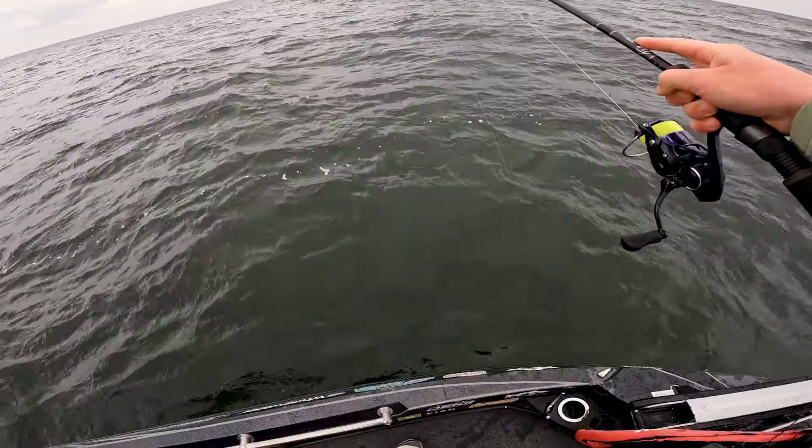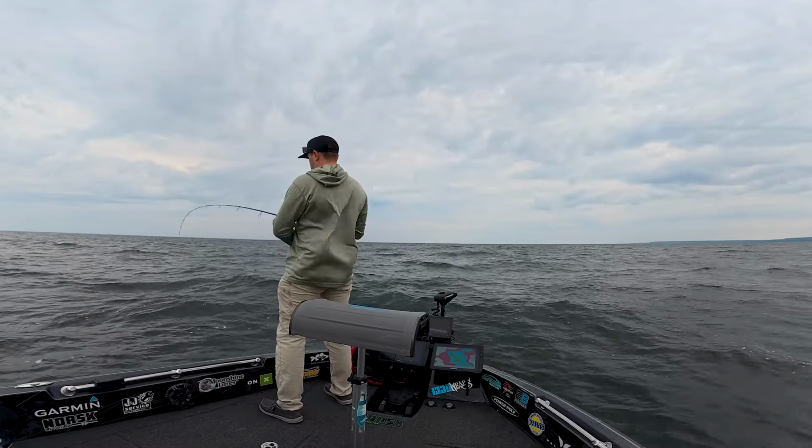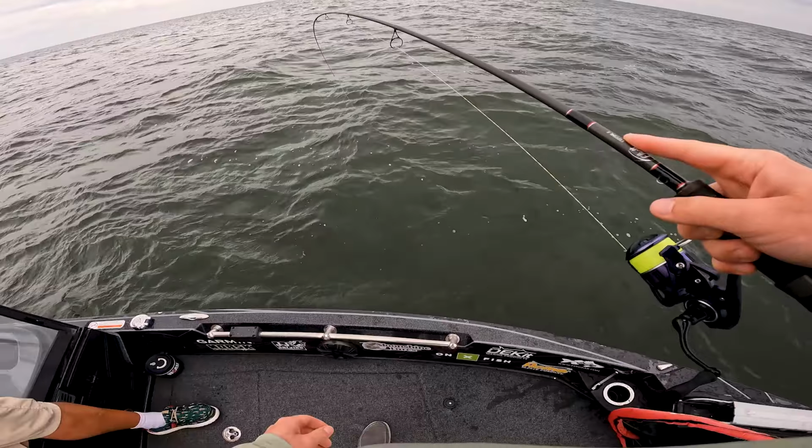It's super important to understand how that jig is working on your live scope unit. You see it going up and down with the waves. It could be a turnoff to those fish. So opening that bail, making sure that jig is trying to stay buoyant can be the difference between getting that fish to bite and having them swim away.